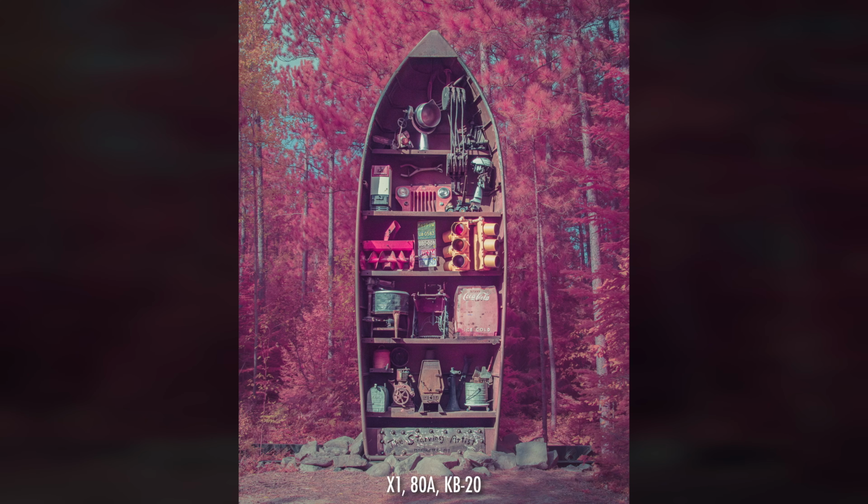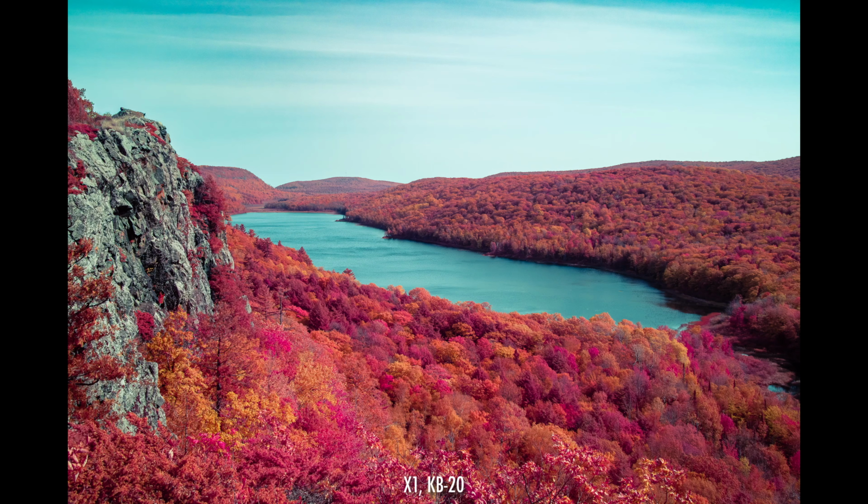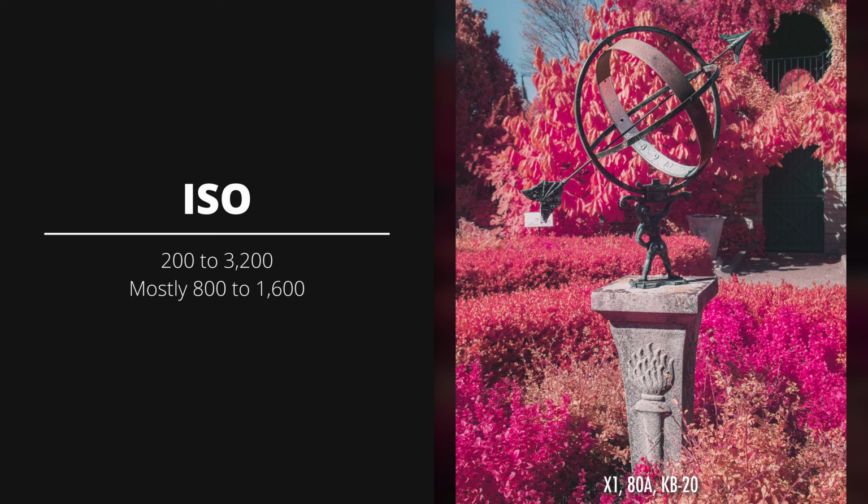For those high-pass filters, I can almost always use the lowest ISO, 100 or 200, in sunny or overcast conditions. With the candy pink filter stack, I use ISO values ranging from 200 to 3200. Most shots were taken at ISO 800 or 1600.